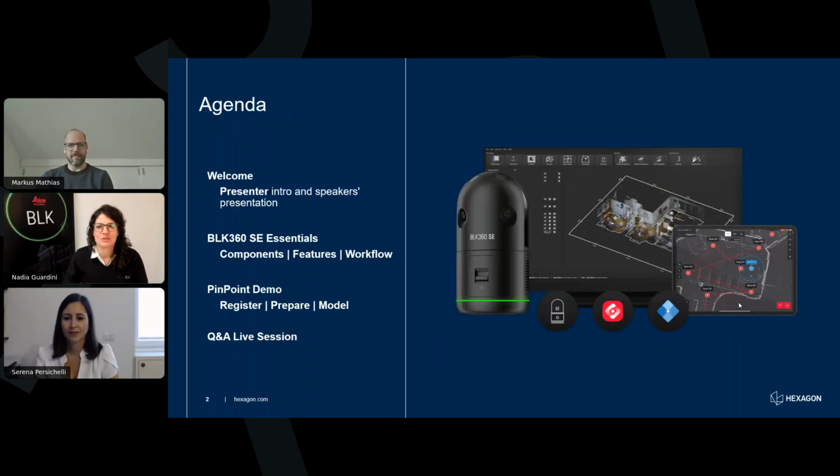Here's what to expect. We'll begin with an overview of the BLK360 SE Essentials solution by Serena, and we will see together with her its components, main features, and workflow. Then Marcus will present a demo using real data to show the processing, preparation, and modeling in Pinpoint. And as a bonus, only for you today, you will have a sneak peek of the new version of Pinpoint, which will be available very soon. And finally, we will have a live Q&A session where our speakers will answer your questions.